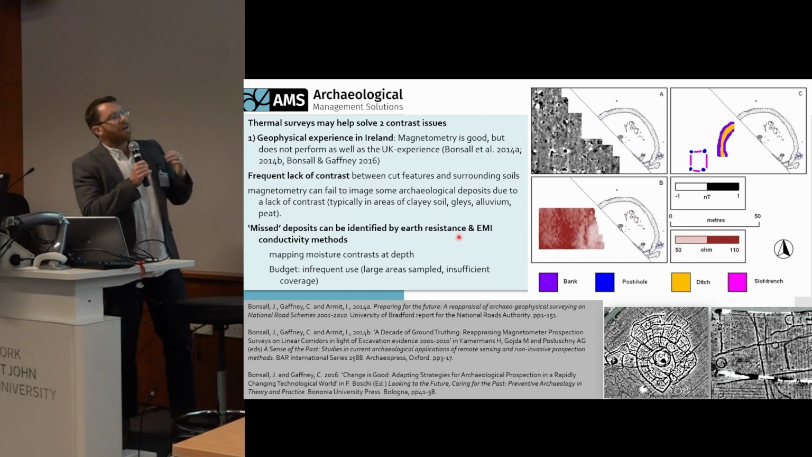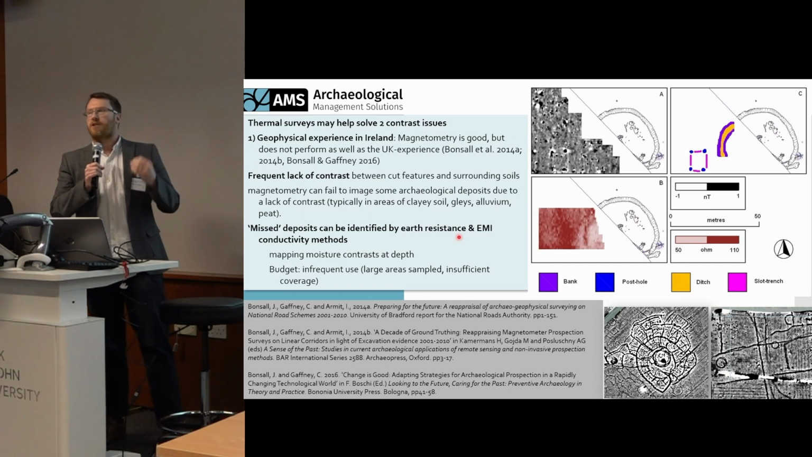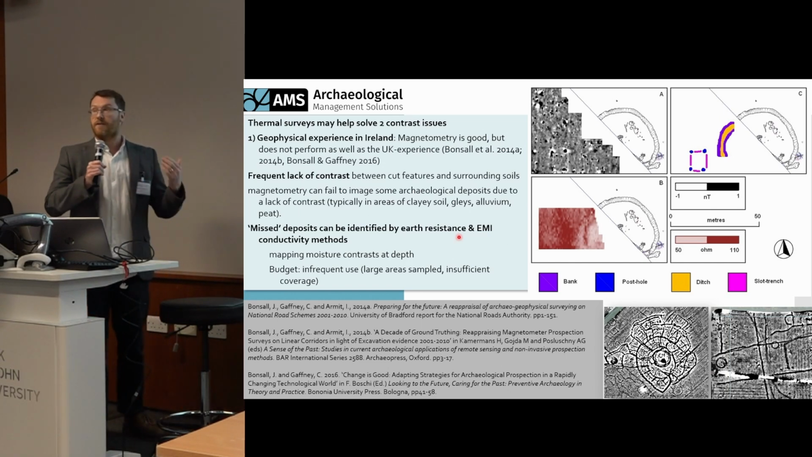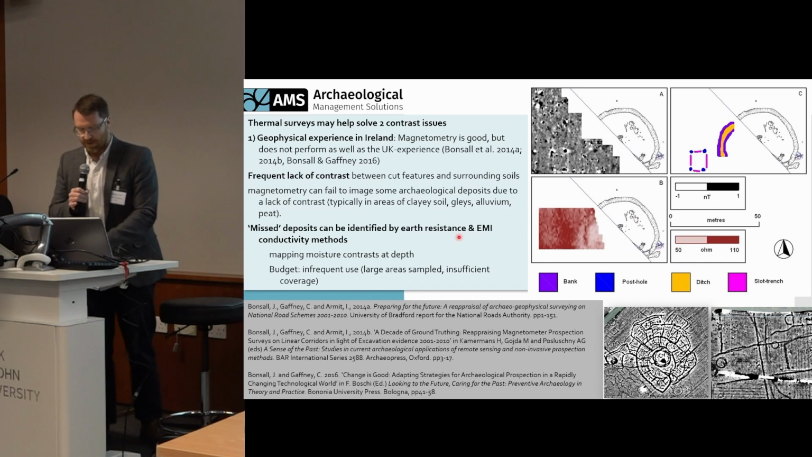And typically we'd say, all right, we'll use earth resistance then, or electromagnetic induction, and that will solve it. But they take much longer to acquire the data than magnetometry, which is fast and therefore cheap. So we're looking for alternatives all the time. And so I'm thinking, this thermal set, this might plug a bit of a gap here.